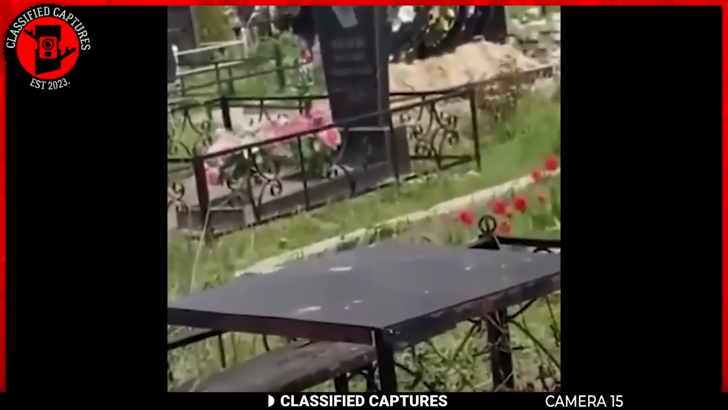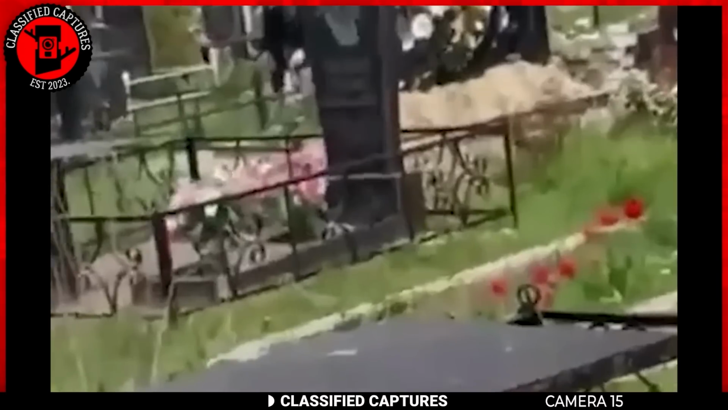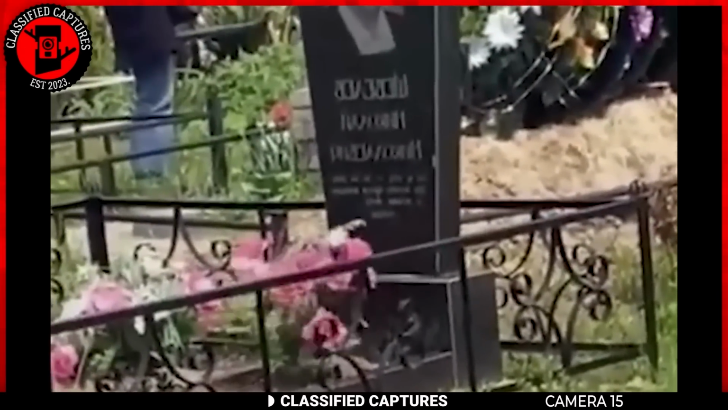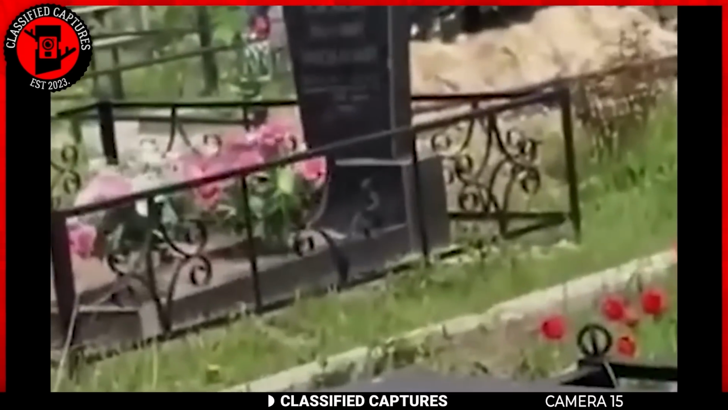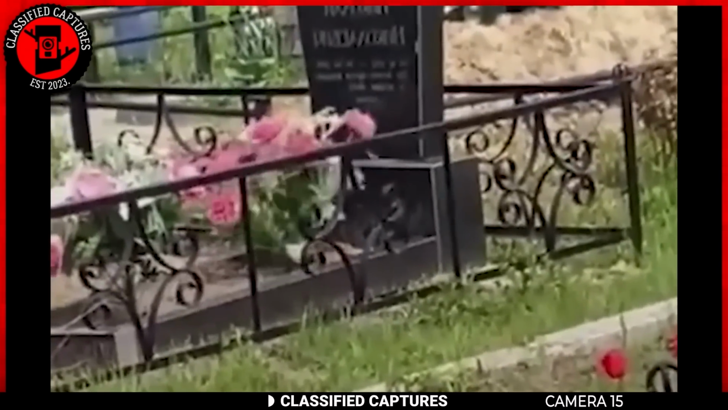Someone visited a graveyard recently and witnessed something quite eerie. On one of the graves, there were two bouquets. As the wind blew gently, the flowers seemed to dance slightly, but then out of nowhere, one of the bouquets began to spin on the grave.